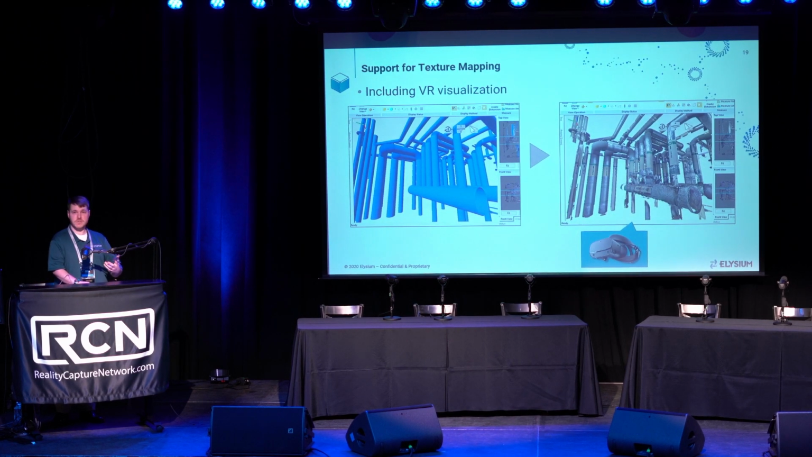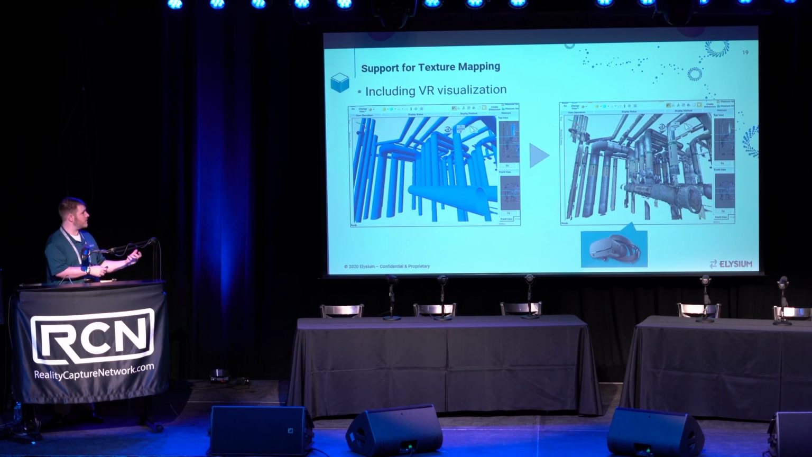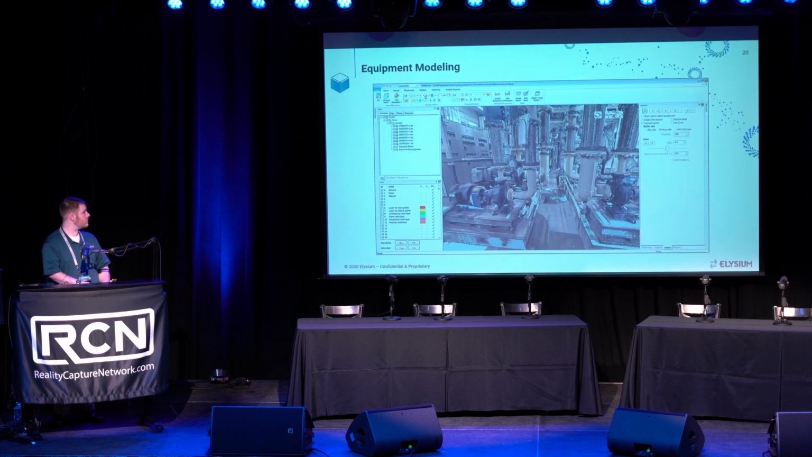From there, for visualization and to get as much out of the point cloud as we can, we also support texturing these different surfaces. So any planar surfaces or any piped surfaces, we can take the point cloud, texture these surfaces with the point cloud, and be able to visualize them either on the desktop solution or even in a VR headset.